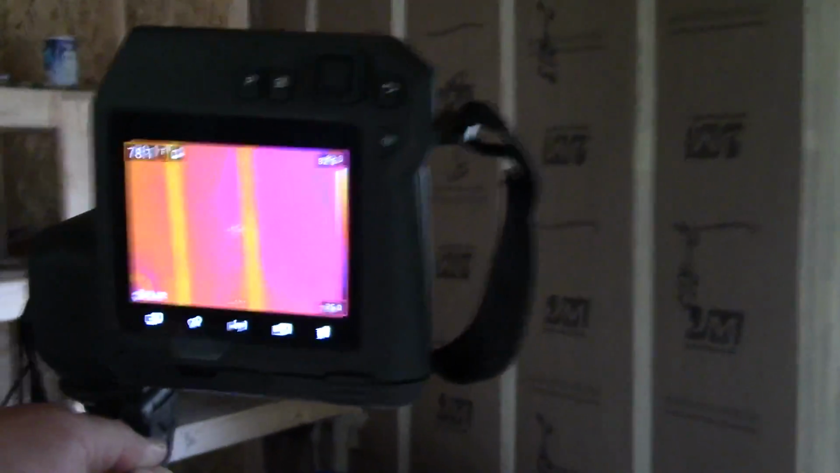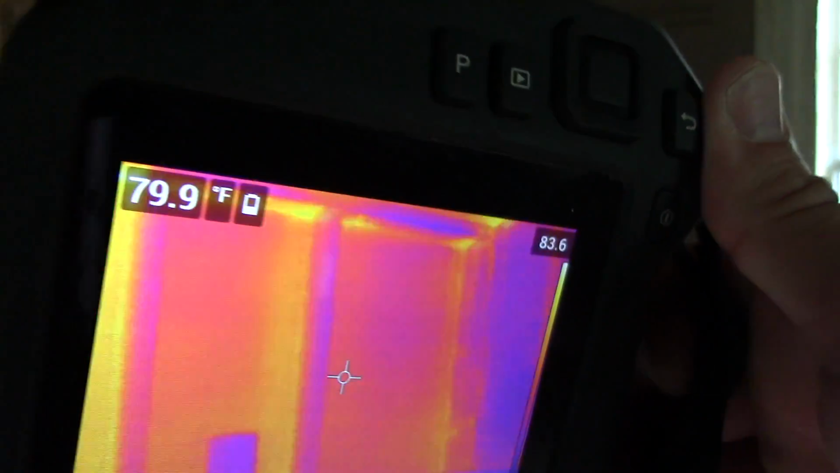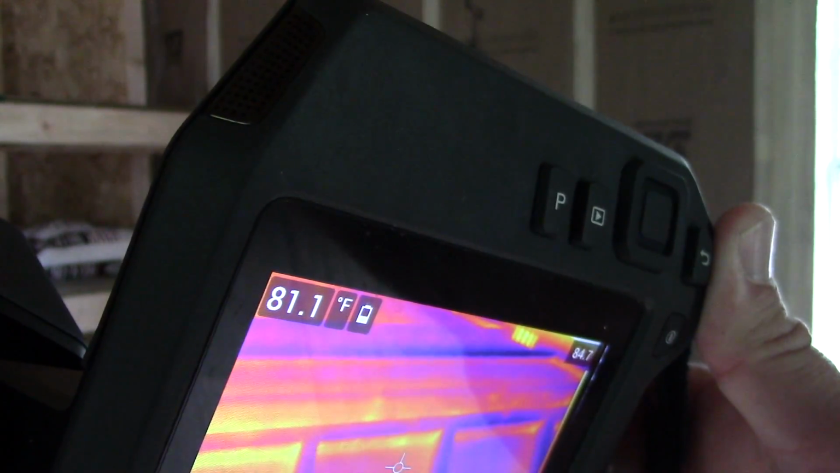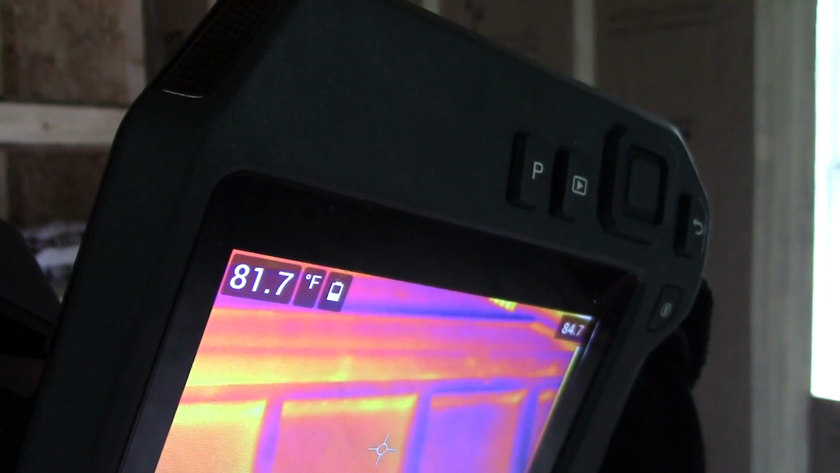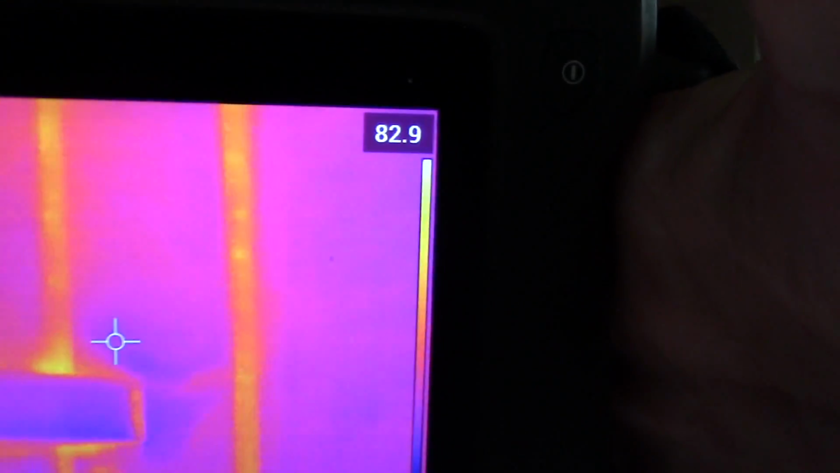Let's walk around here. And I want to just kind of get us sistered up together, so you have to bear with me while I do this. The back wall is not insulated, 81 degrees. I've had the window unit on for about 45 minutes, so we can say it's around 82 degrees.